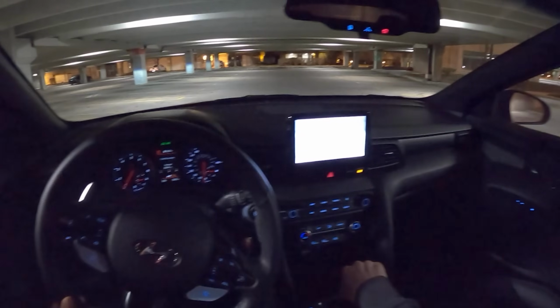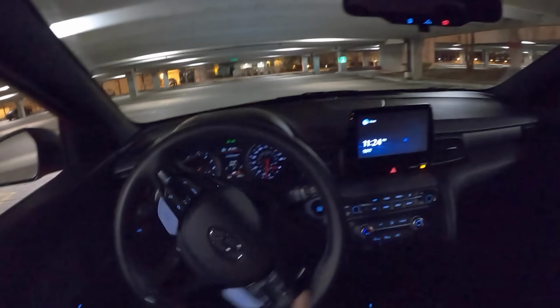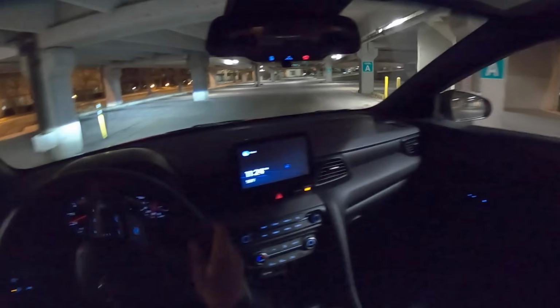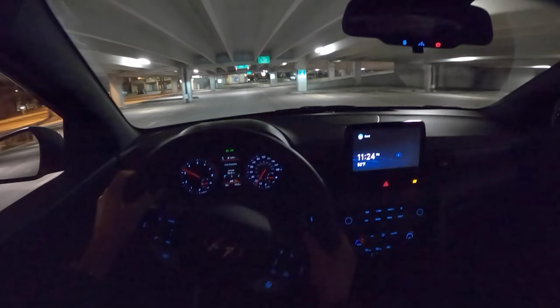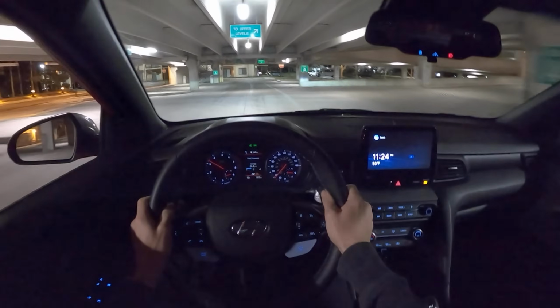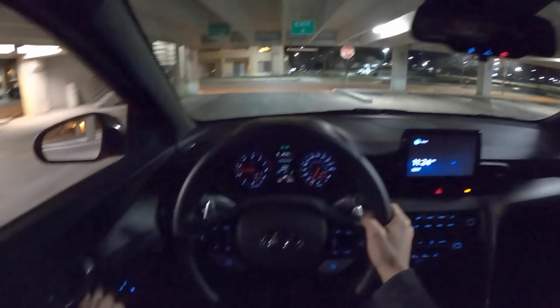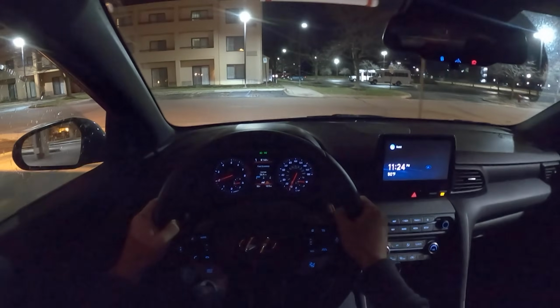I think the highlight here is this thing is fun. They've managed to inject some cool little features into this car that keep it entertaining. It sounds great, and oh boy, does it perform.